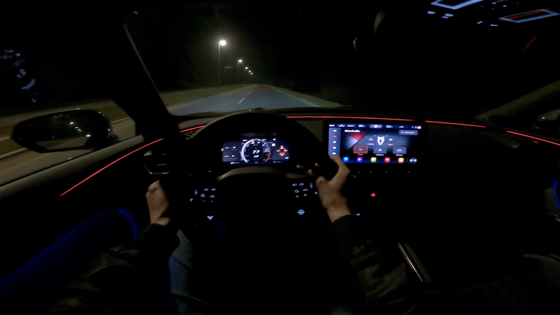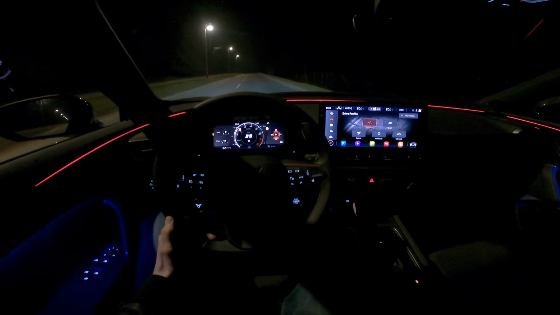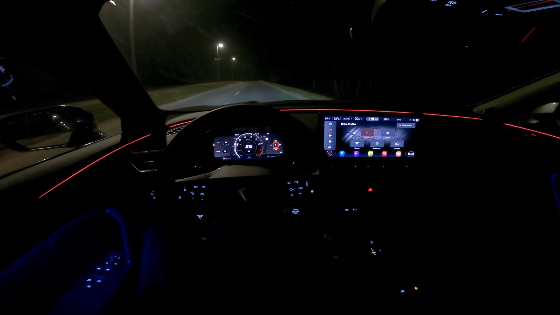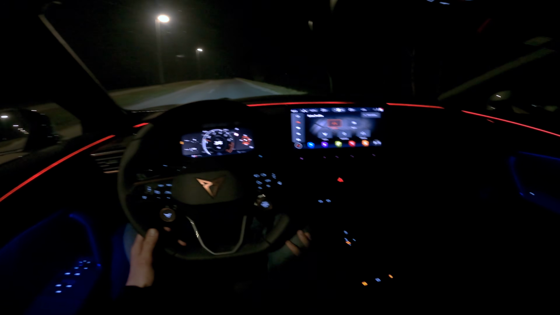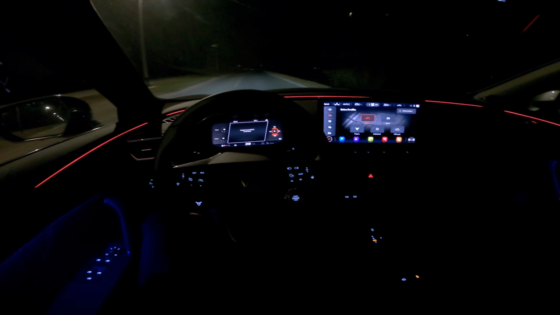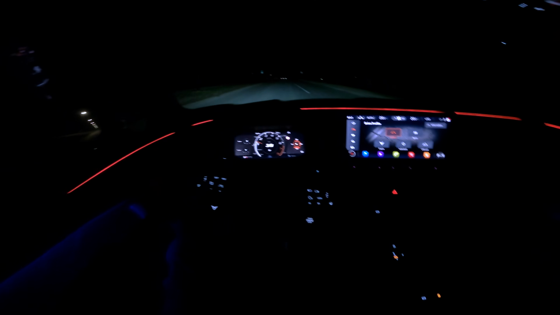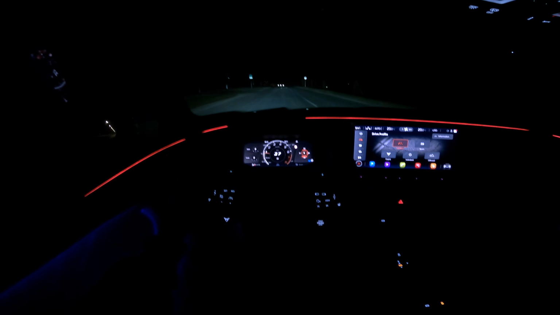And the brakes are also good. The brakes are not too aggressive from the start, but they are good. So just switching the traction control back on. And that was fun. So definitely impressive.